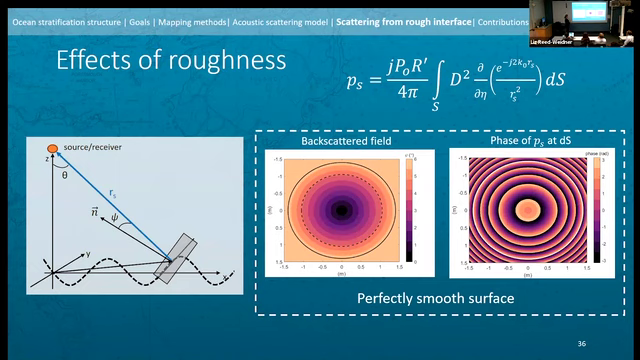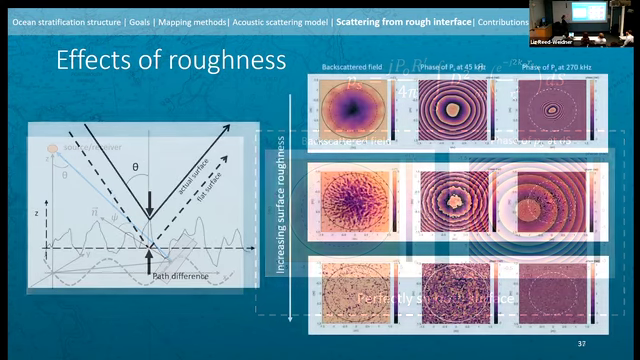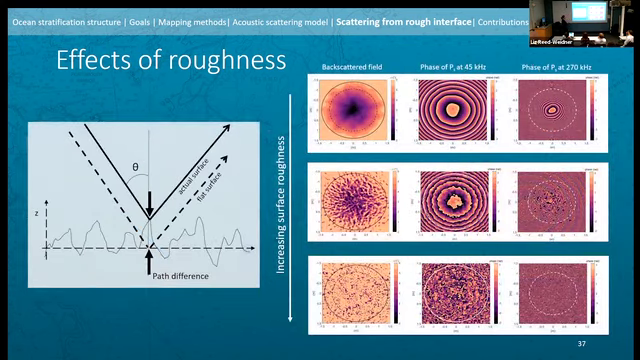If you're an acoustics person, that's what that's called. And so as we make the surface more rough, we distort both the backscattered field and the phase, because we take those individual surface elements and we start to tilt them away from being smooth. And they become increasingly tilted as the roughness increases.